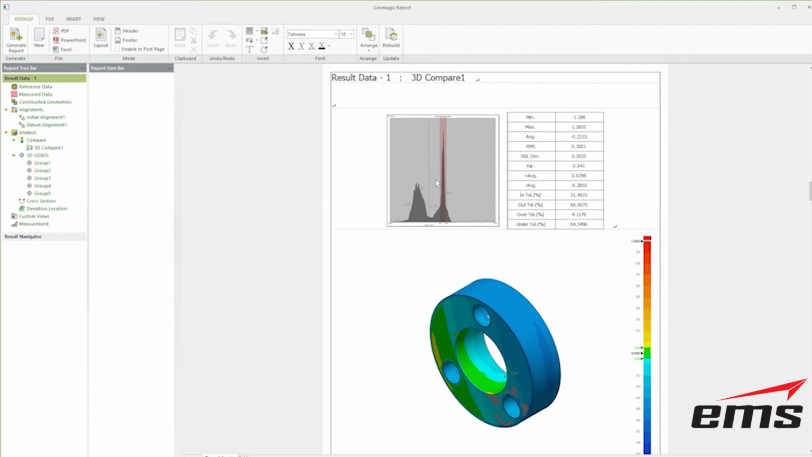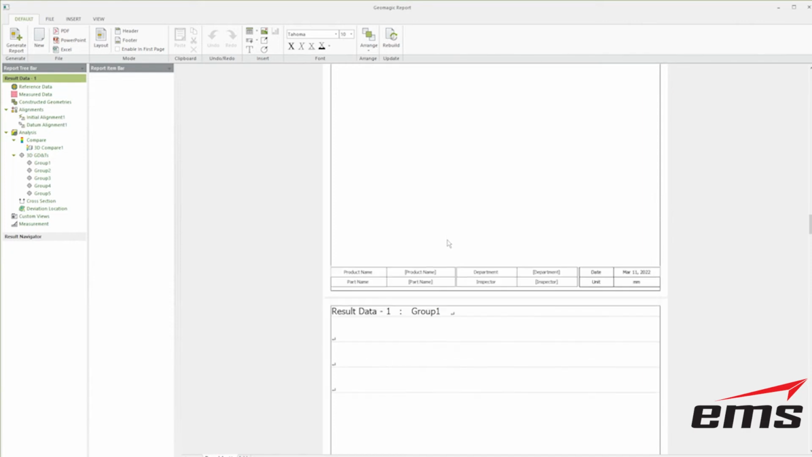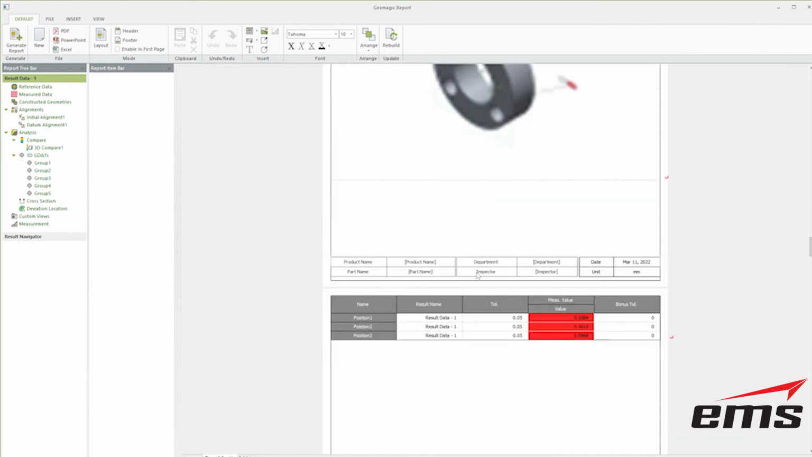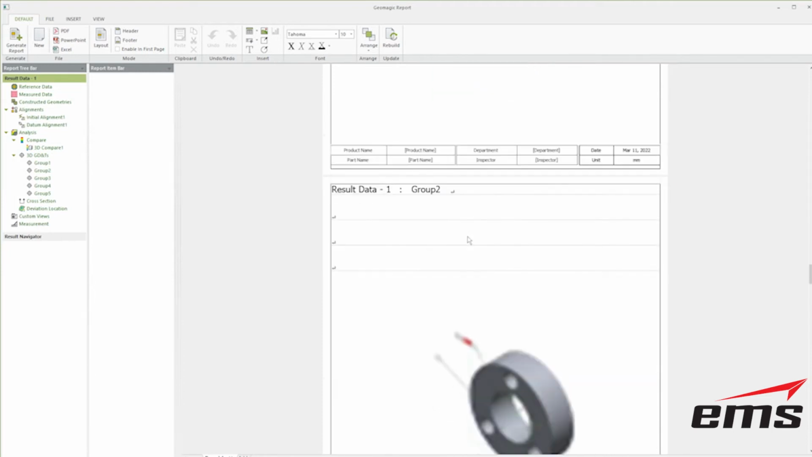And usually you'll see a nice bell curve. So obviously this part is going in and out of tolerance. So it doesn't look that good. And now we look at our different groups. So there's our positional tolerances. Here's the actual values, the tolerance and the actual value.